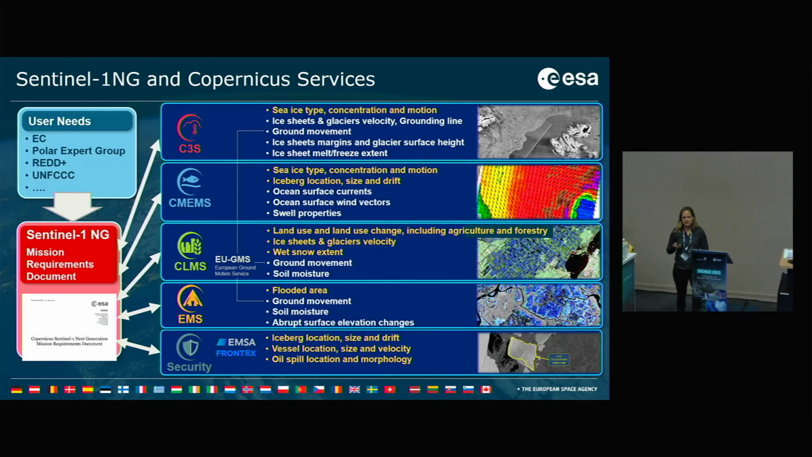I mentioned this enhanced continuity, and you see the different services here focusing on sea ice type, concentration, motion, on ground movements, ocean currents, vessel detection, oil spill location and morphology, soil moisture in general, land use mapping. So with the Sentinel-1 Next Generation mission, we will really serve all these, or ensure that these services will continue and be better in the future.